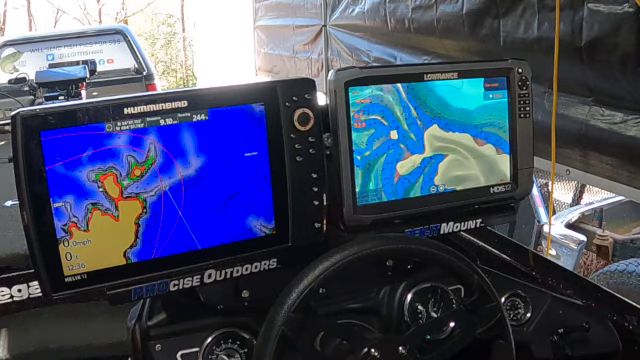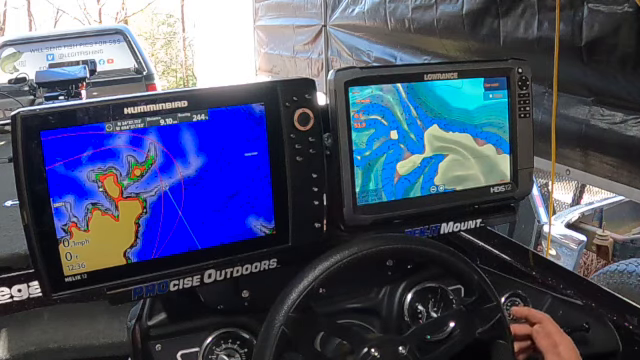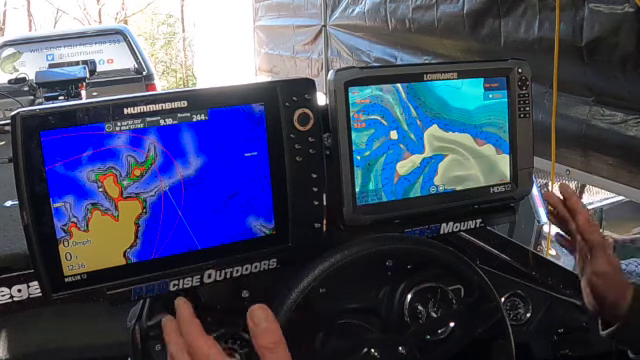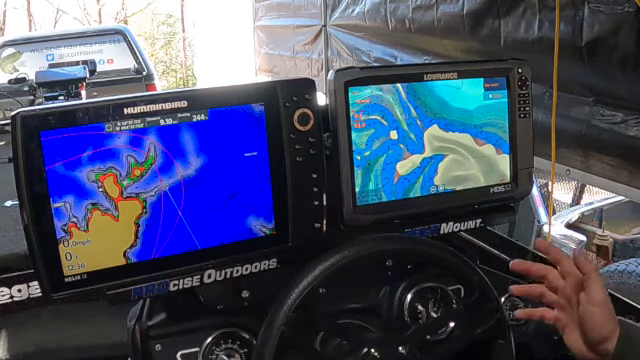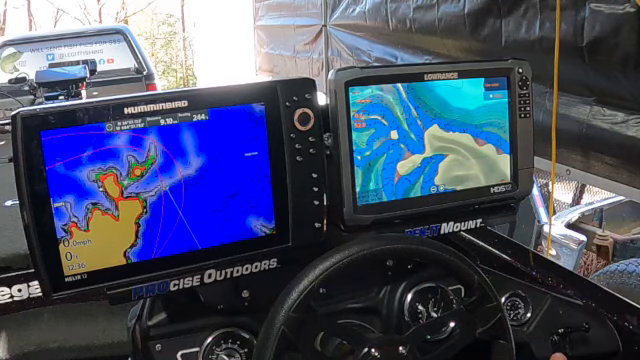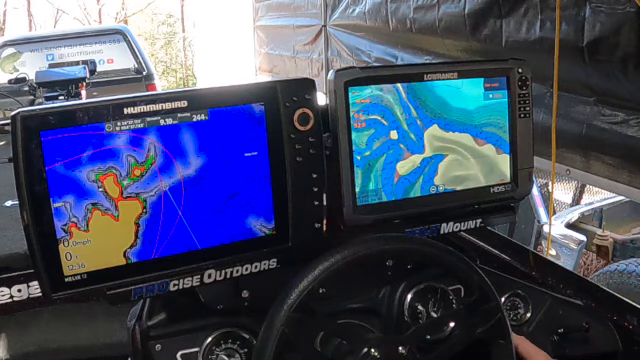I will say this, I just got back from a trip to Eufaula, and while I was running down the lake, I had both of these units with the map pulled up because it was a lake that I'm unfamiliar with. And I wanted to see some of the differences between the Humminbird and the Lowrance.